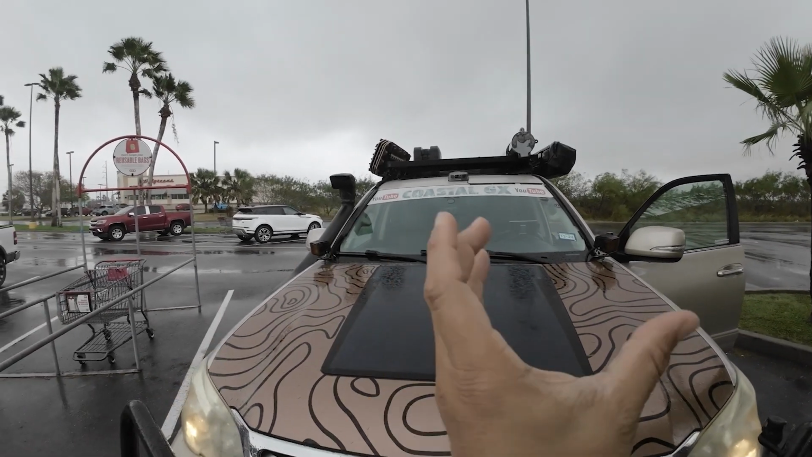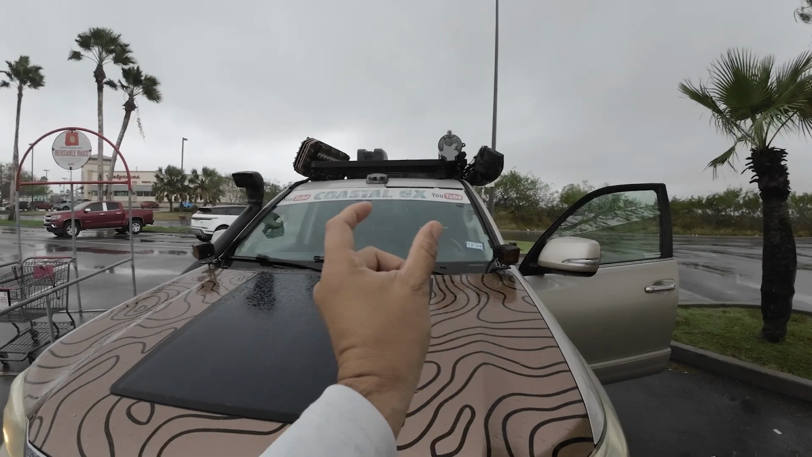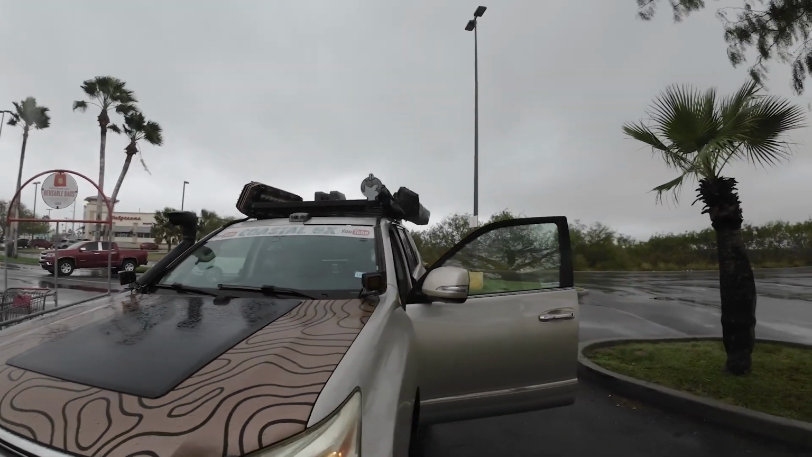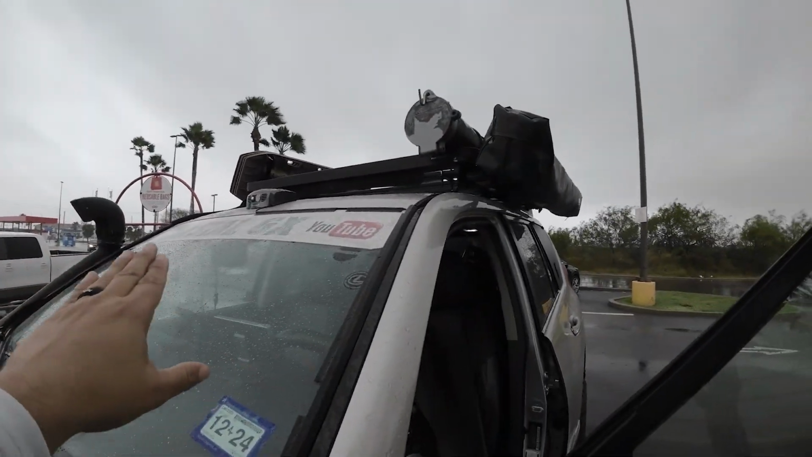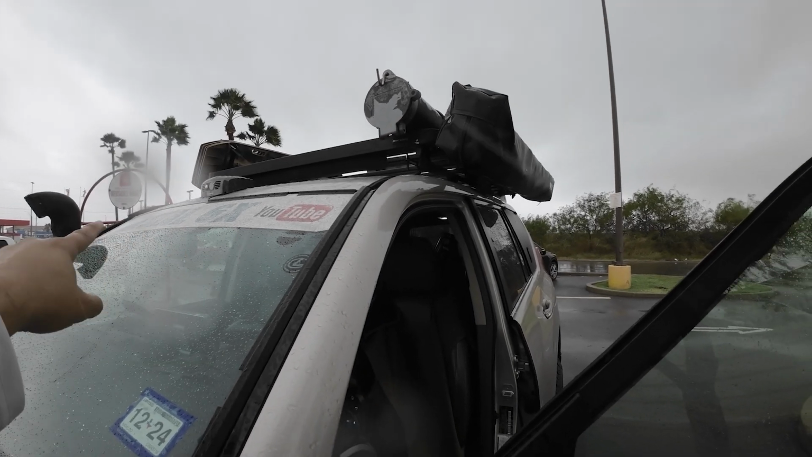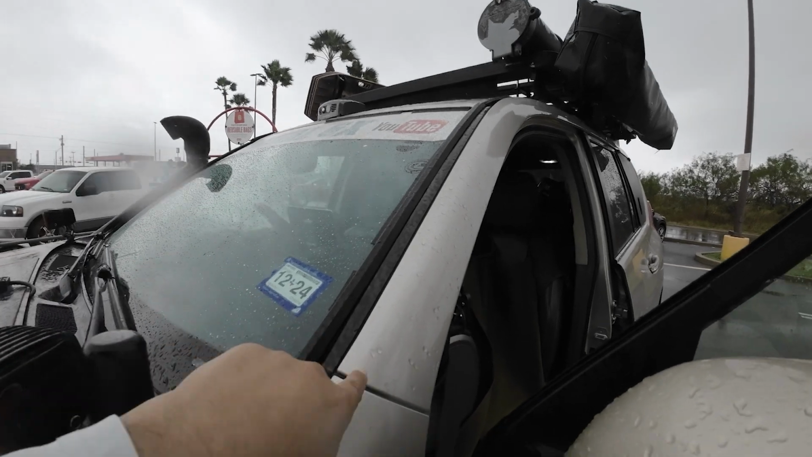But when it narrows down that view, I guess it is a little bit better if it moves a little closer to the driver's side, if you want to focus it that way. So I just ran it. The Thermal Master will send you everything you need to attach it. So I just ran the cable through there, brought it down through here.